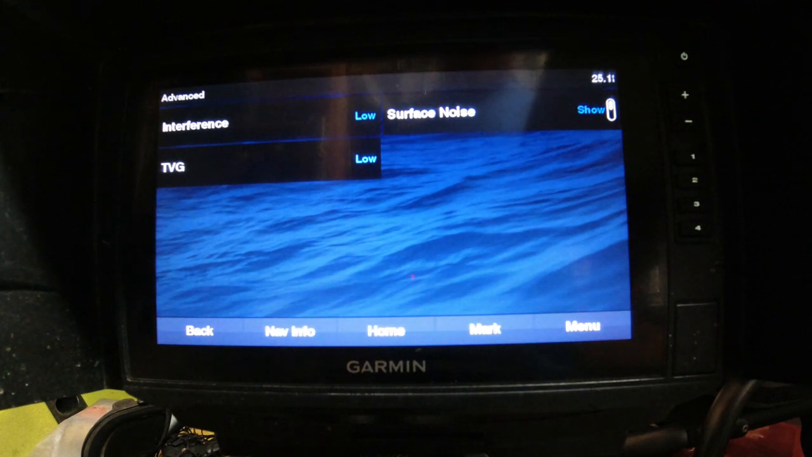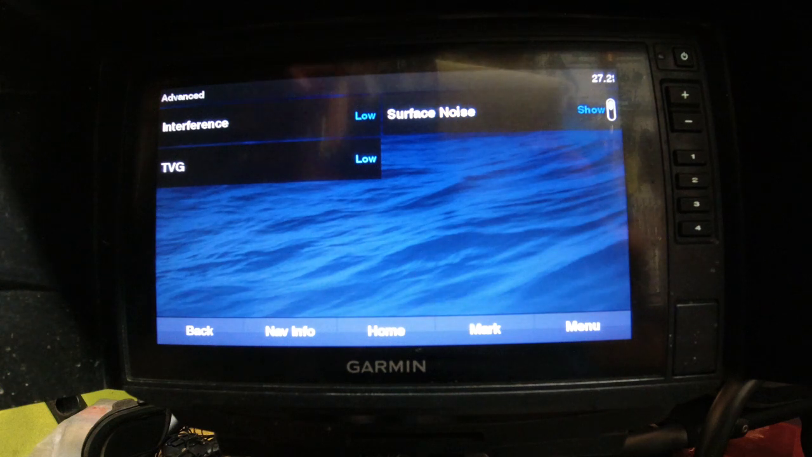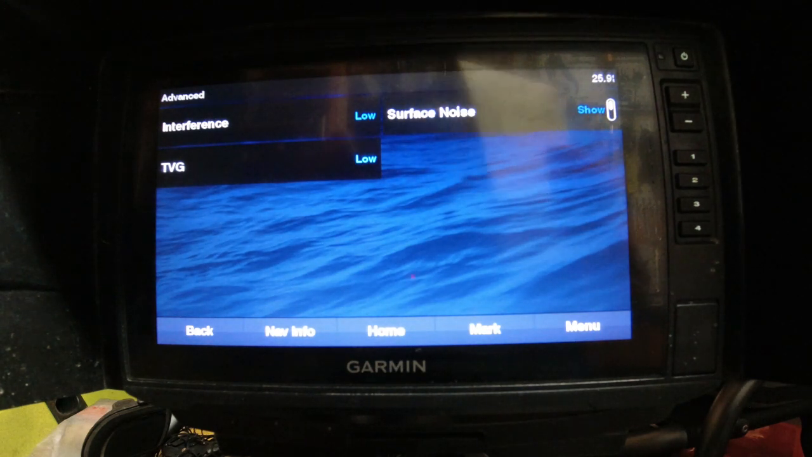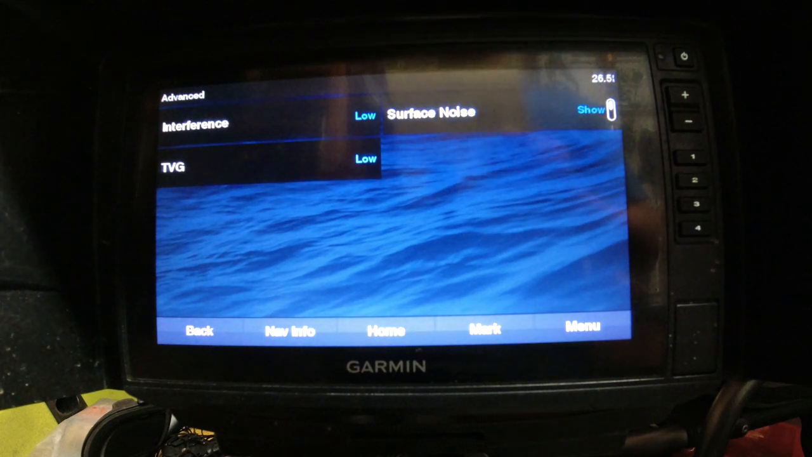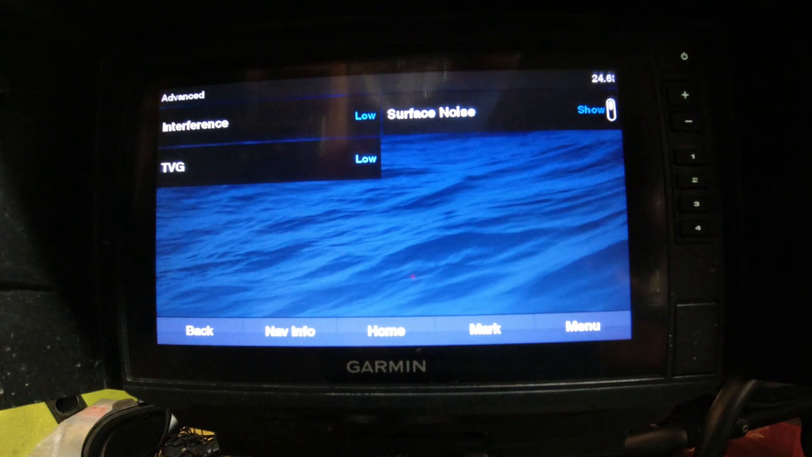I have my interference set on low, which helps mitigate neighborly sources of noise. That can be another fish finder, clutter in the water, or maybe you don't have your fish finder set up perfectly, as in you don't have your transducer level. If you have it just a little bit canted, it can really mess up the image. And people will hit the interference and crank that up. If you find you have to crank your interference up to medium or high, you might want to look at your transducer and see how that's installed. Make sure it's level.